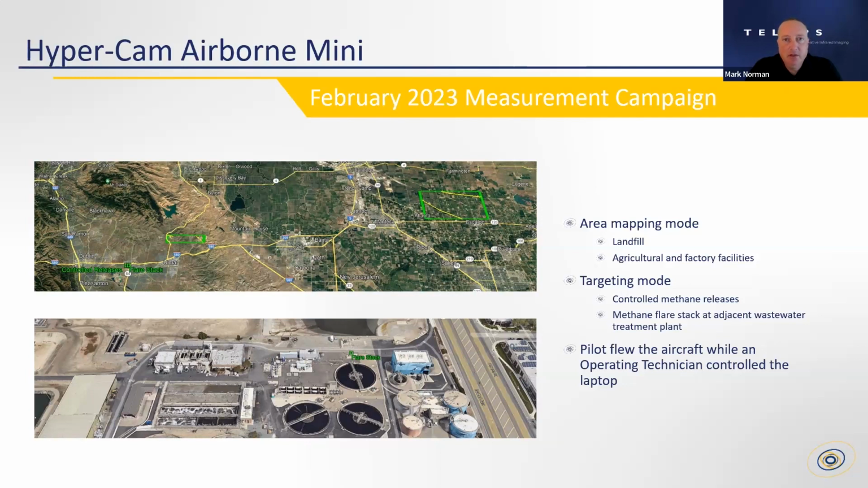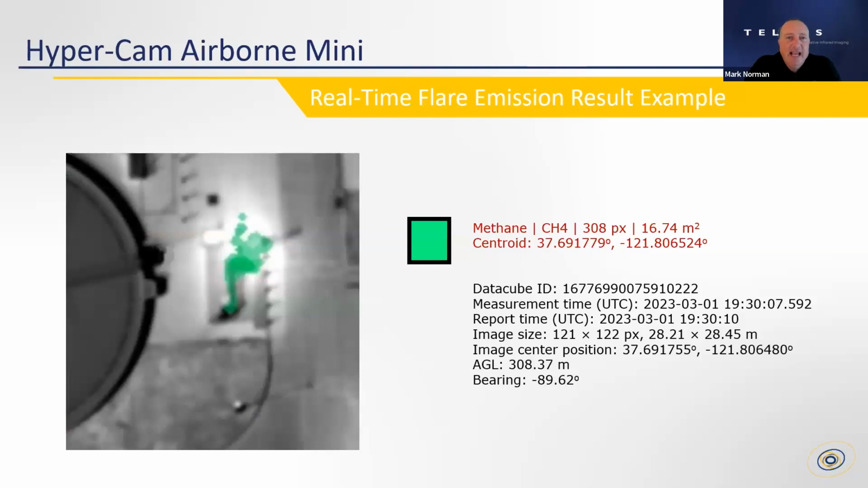So bottom line is we spent a day training them, doing the planning, installed the system, and then the pilot flew the aircraft, the Cessna, and beside him was an operating technician who controlled the laptop, and all he had to do was just really press go, and the system did all the work. So this just gives you a sense of the types of missions that we flew during this campaign. But this next slide gives you an idea of the types of results that are generated in real time.